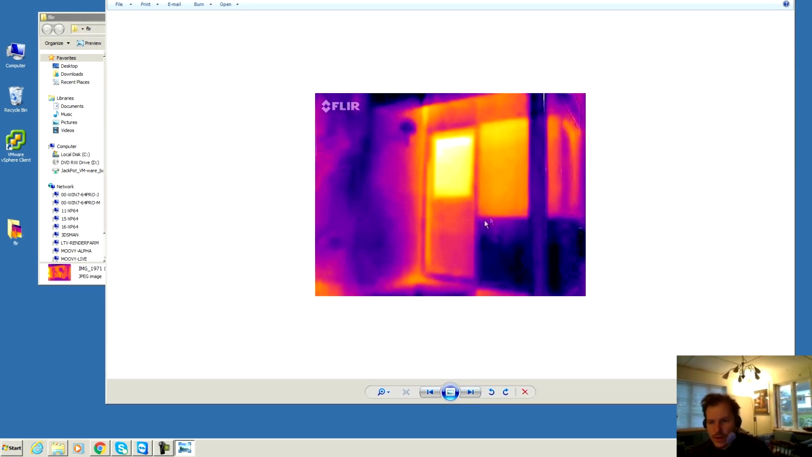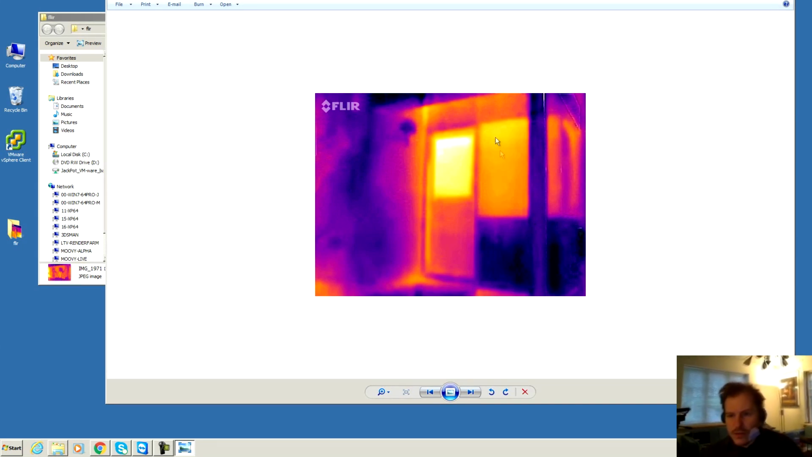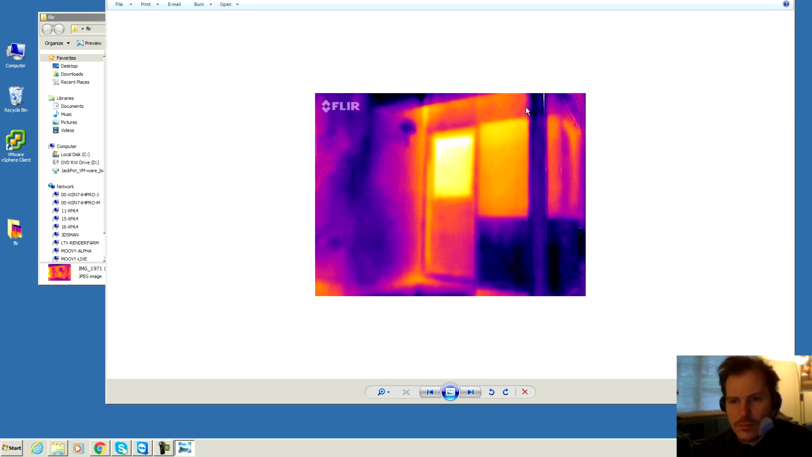You can see the wood down here is very cold. The window is kind of hot, and on top of everything up here a lot of heat is seeping through there. But the door over here has a very light crack, and I examined that yesterday, and it seems that hot air is pissing out right there.